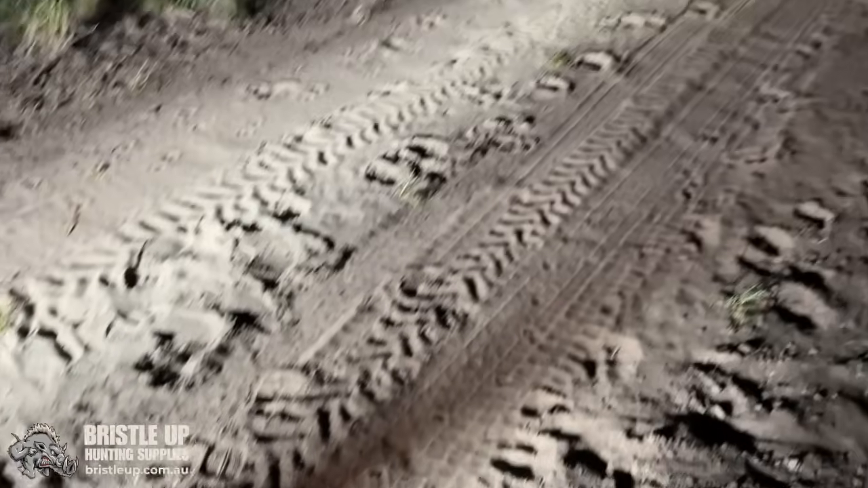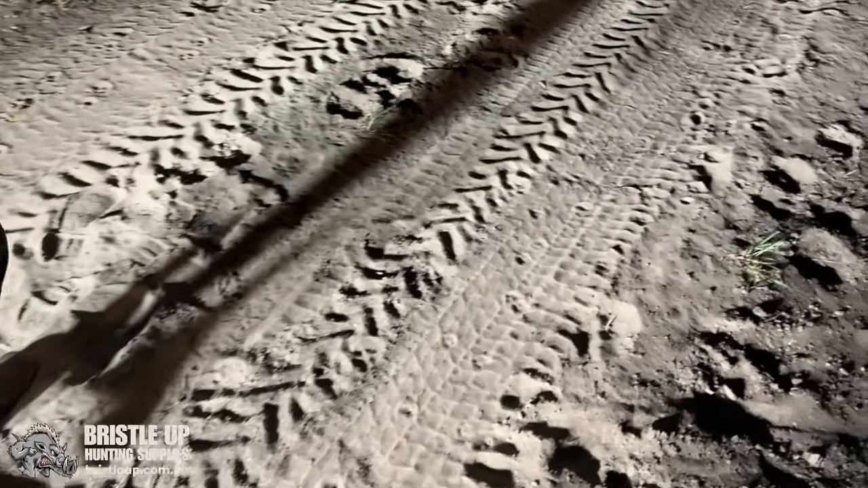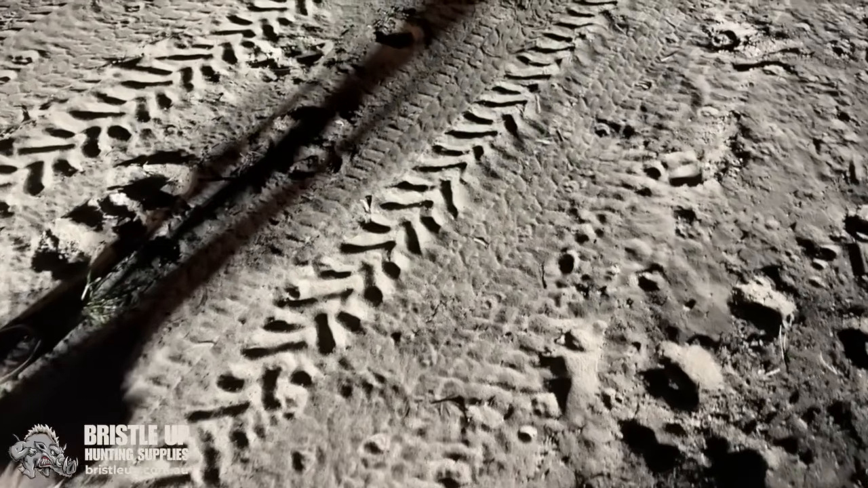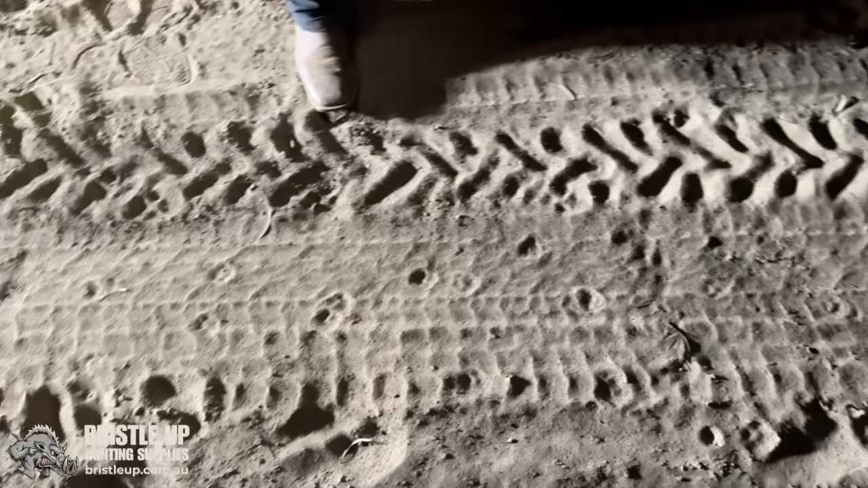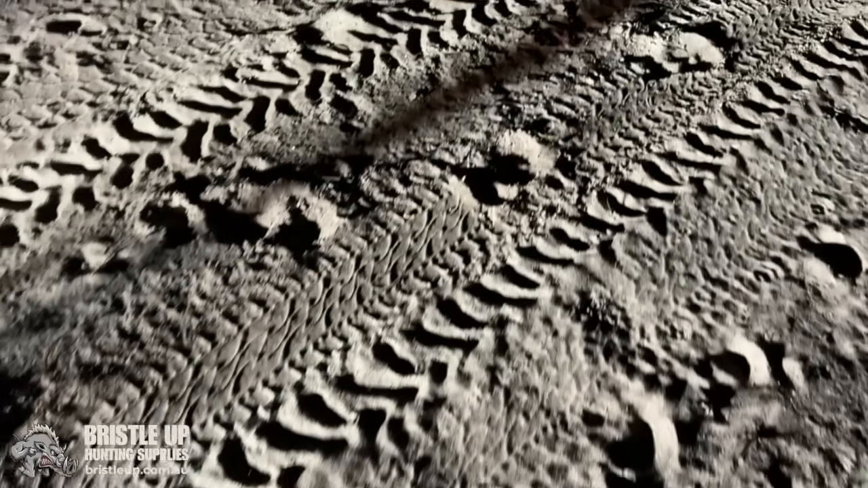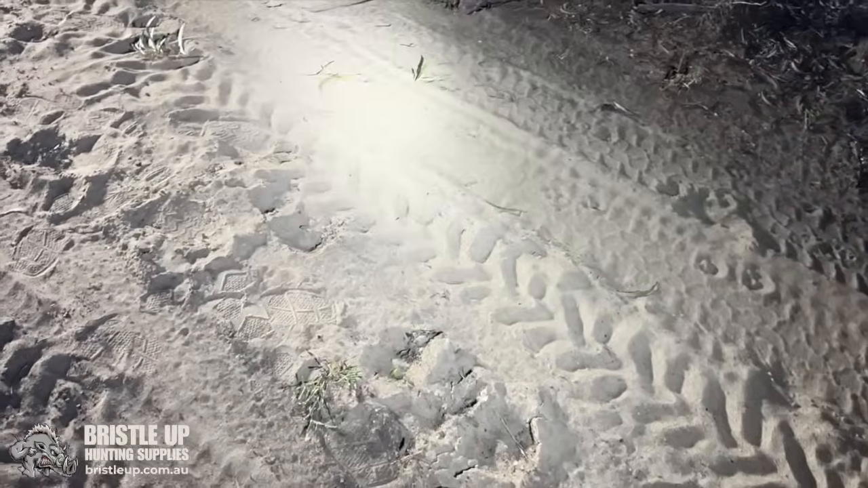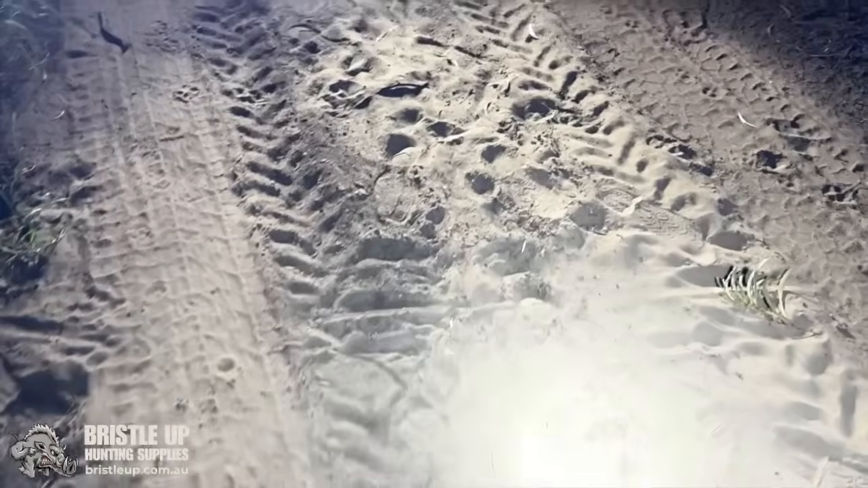Not tonight, but because they're probably avoiding that spot up there where we've caught those three now. Is that cat? Little one? Could be cat. I think it is cat. Actually, yeah, a cat walked past that last night. Not before. But that's definitely dogs been through here since yesterday morning.